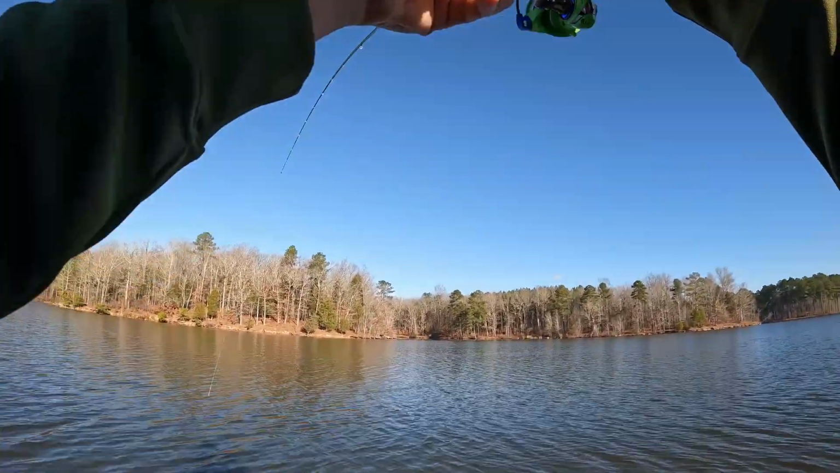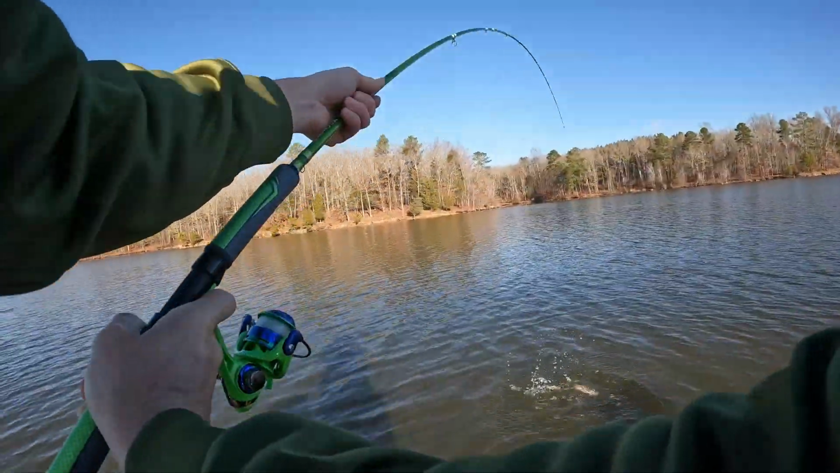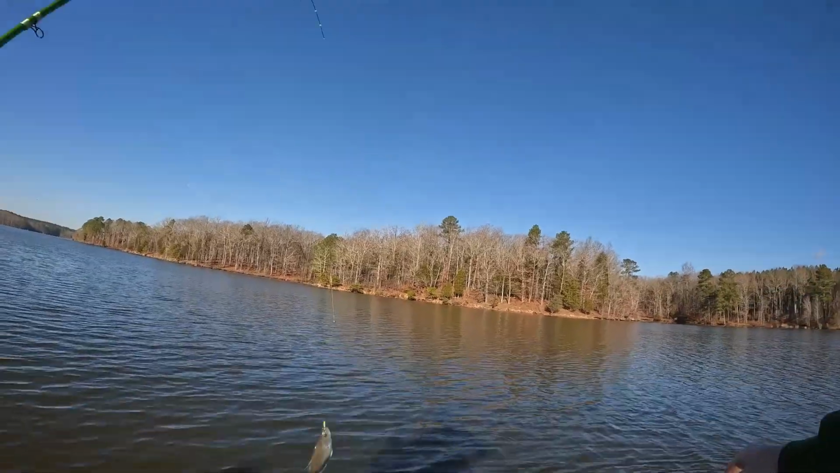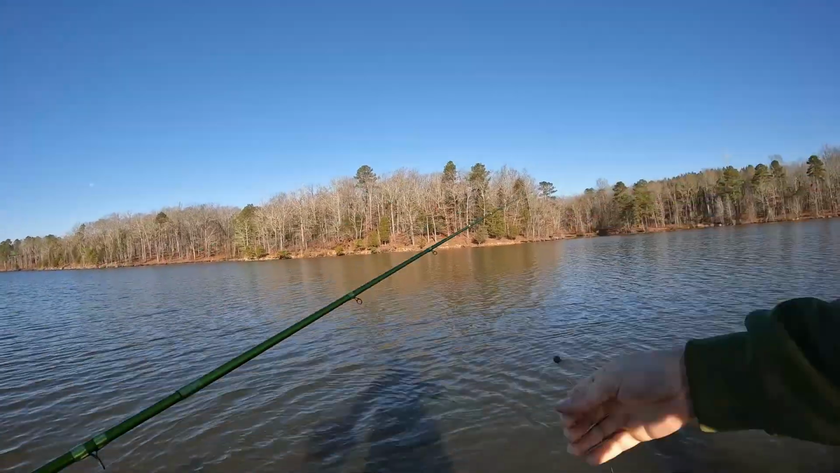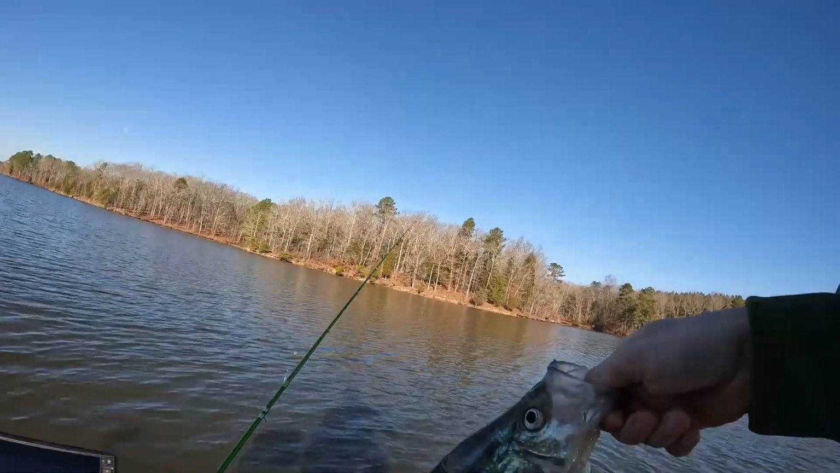There he is. That's a pretty good one. Whoa, golly. That's a better one. That's what we're after. Fish at least this size.